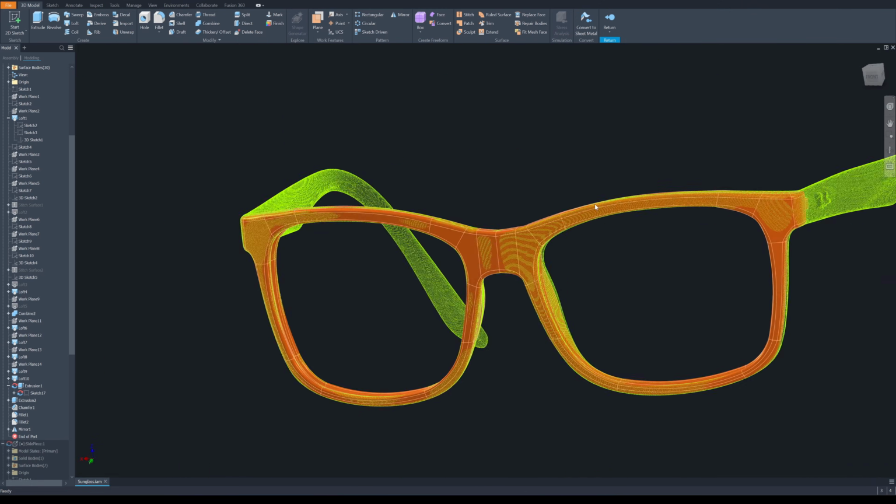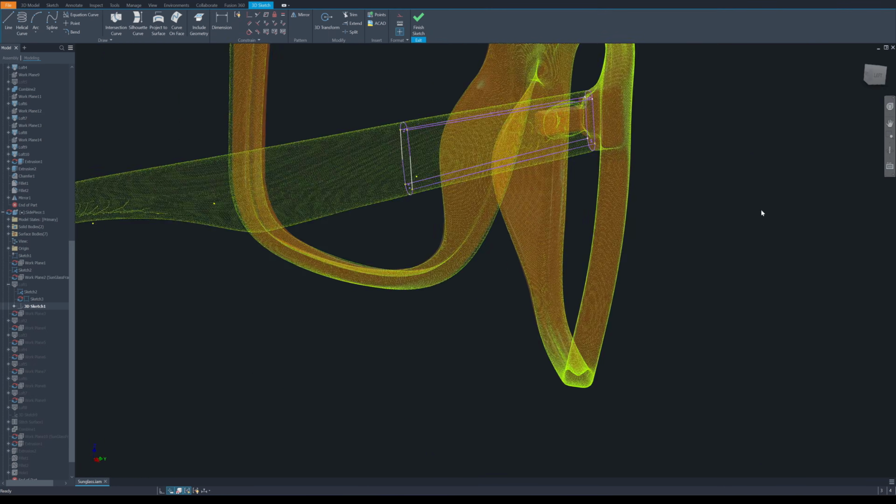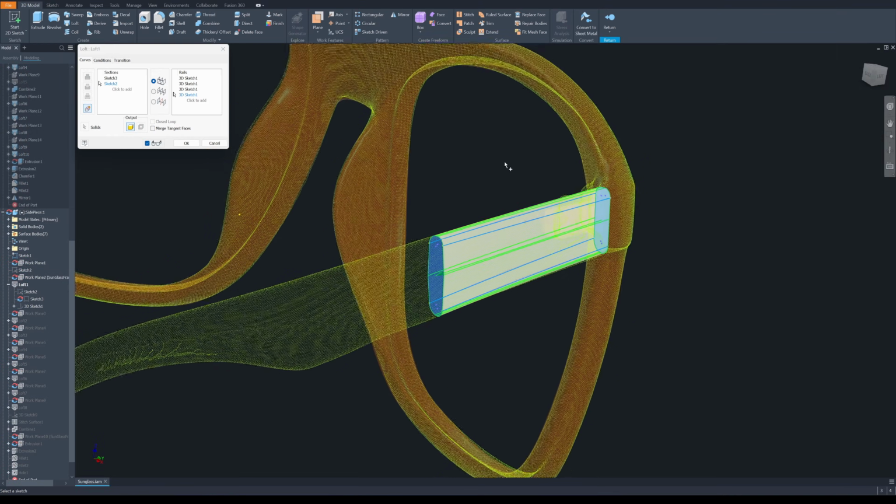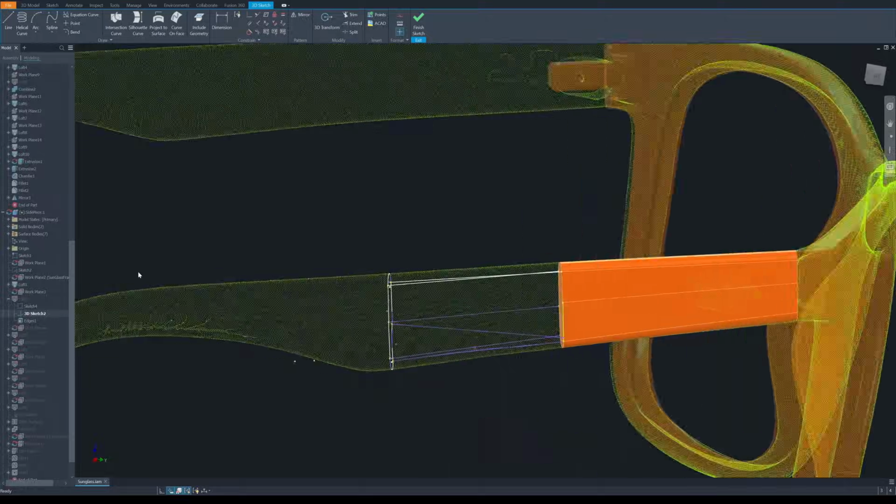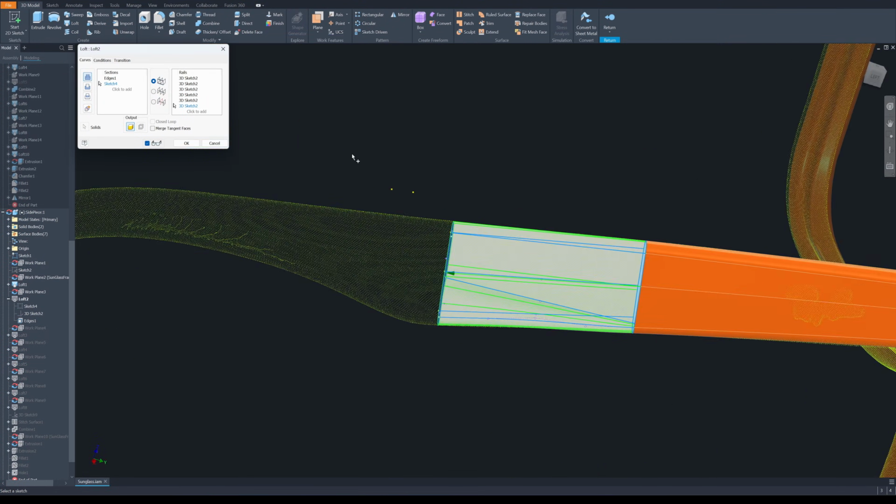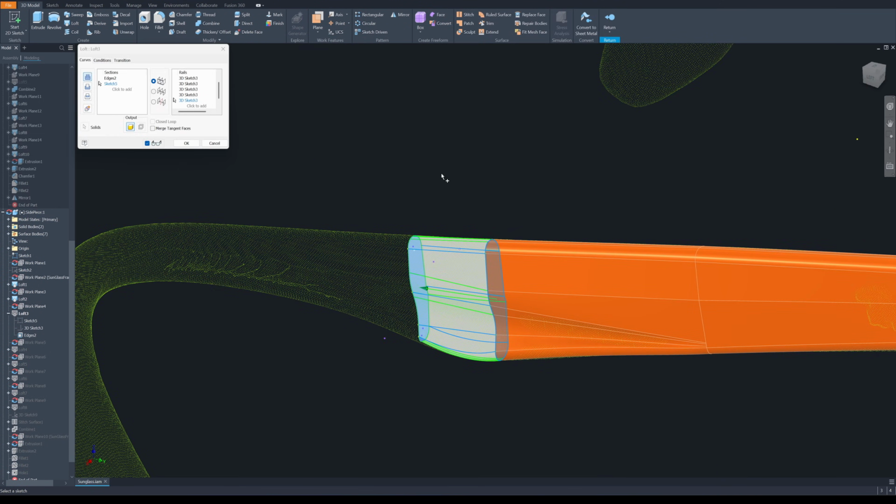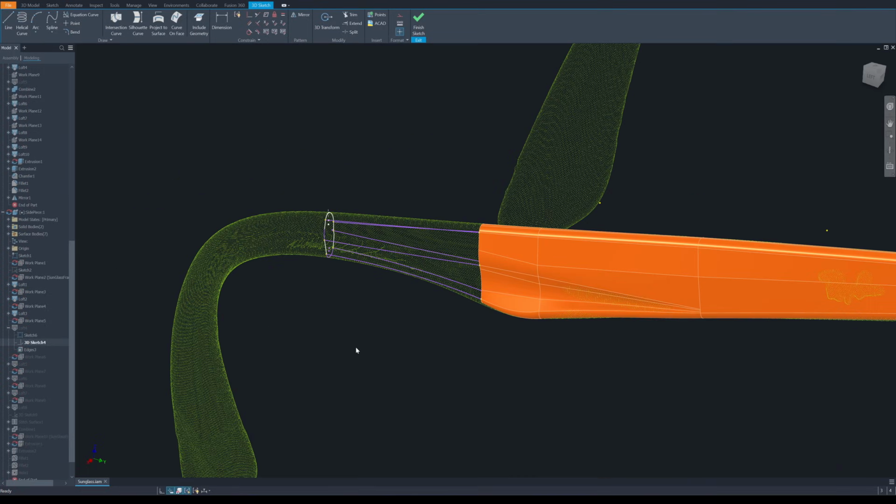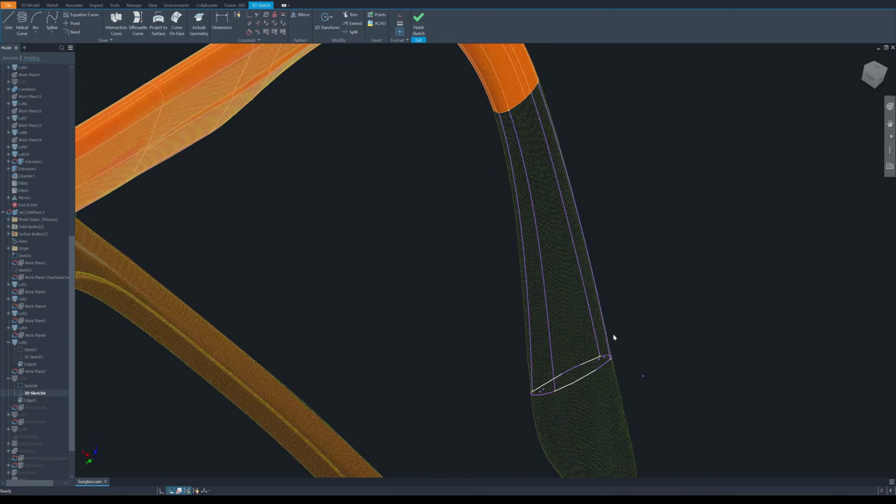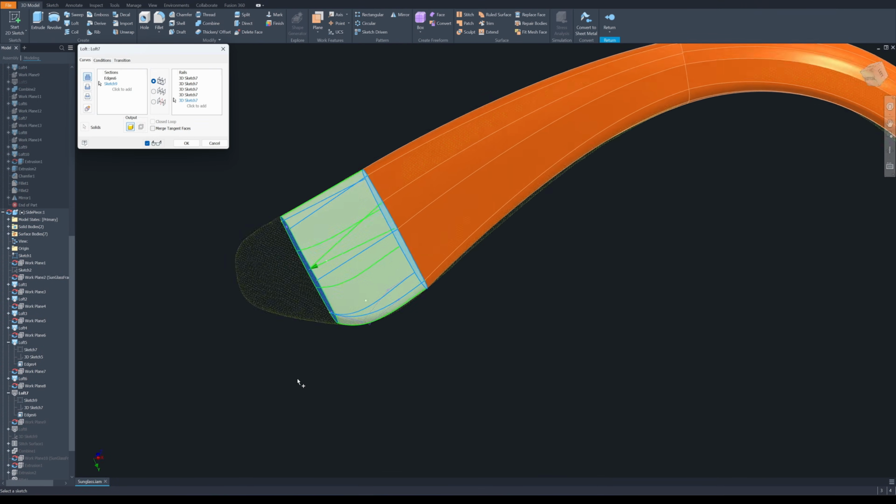Next, I will start modeling the side pieces as a separate part. The side pieces are easier to model since they don't have any tri-junctions. All you need is a 2D cross-section sketch placed in the right spot, usually just before the shape starts to change. Most of the 3D splines here only need 1 or 2 control points.